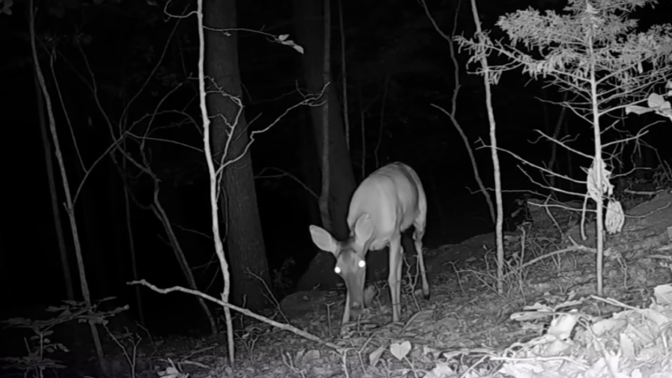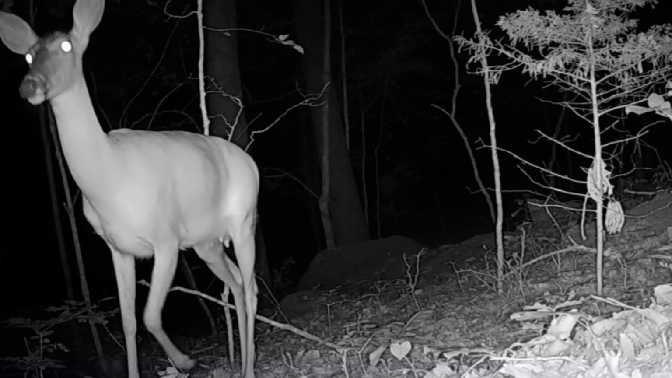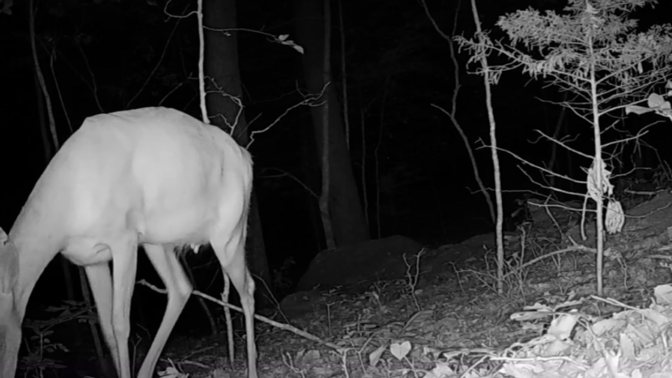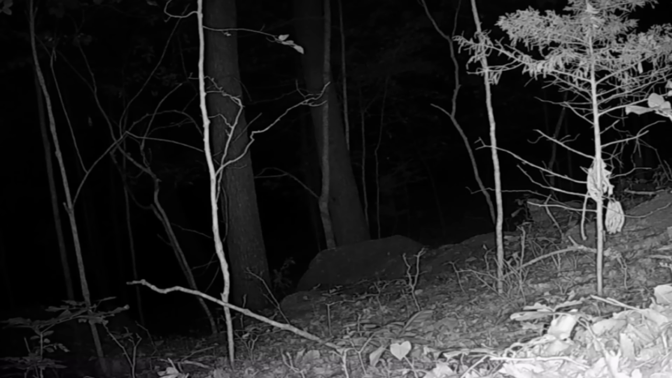Then the deer, everything's so hot, they're just kind of sluggish now. It looks like a mommy doe, but where's her baby? Is she hiding her, or just not in the picture? But they're there.